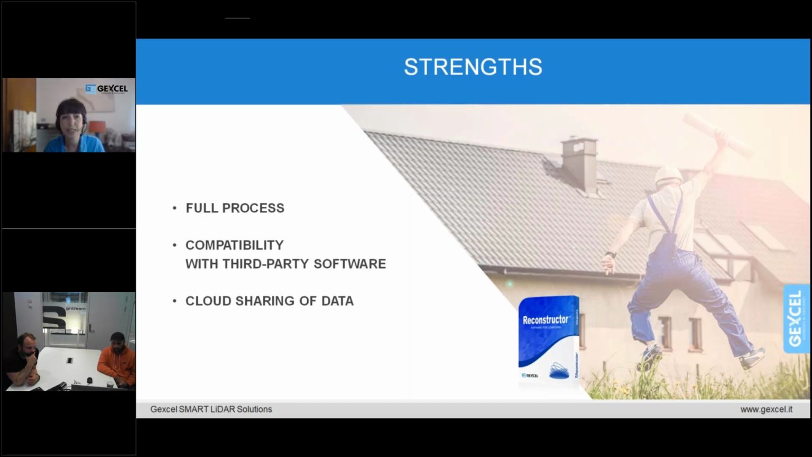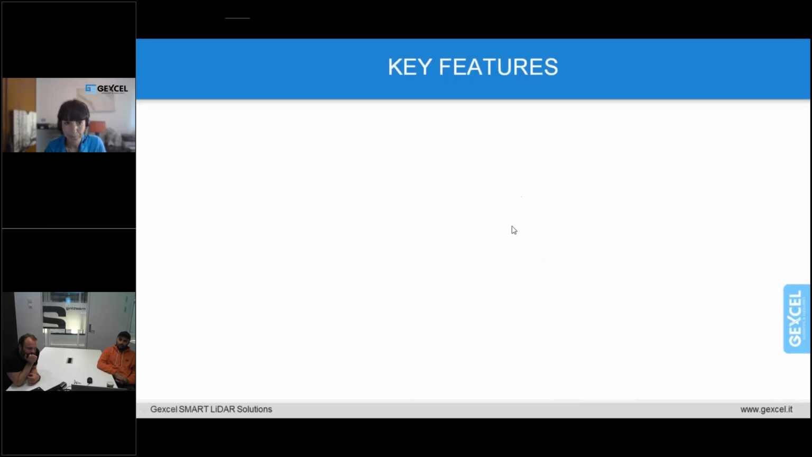It is fully integrated with third-party software such as Autodesk Recap, EdgeWise for modeling, Micromine if you work in mining industry. And Reconstructor project can be easily distributed over the web, but also by Sim2, Faro WebShare, and 3D Usernet.